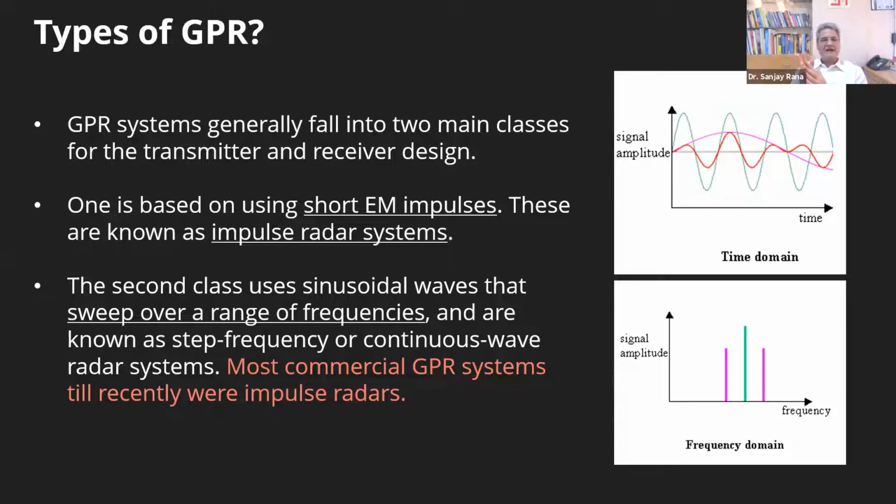The second class uses sinusoidal waves that sweep over a range of frequencies and is known as step frequency or continuous wave radar system. This is the second one, where we are using a range of frequencies. For example, you can have a complete range of, let's say, 40 megahertz to 3,500 megahertz, and the system is sweeping over this entire range of frequencies. This is called a step frequency or continuous wave radar system.